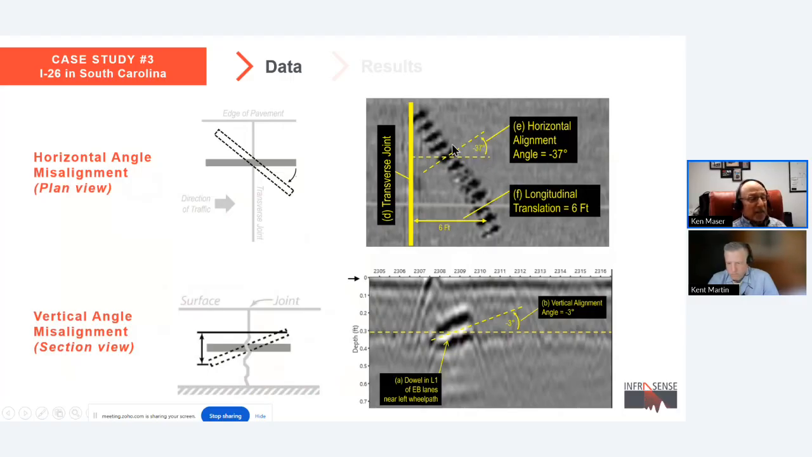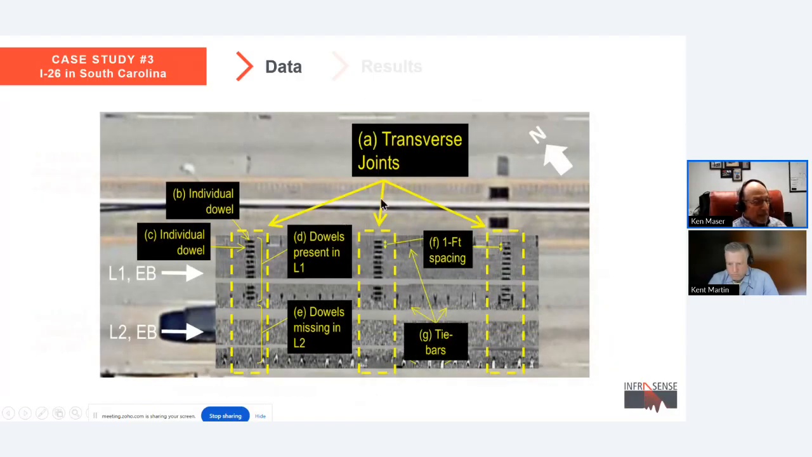We can quantify that. You can see the angle, and this is the angle in the horizontal, but you can look in the cross section and see that there was an angle with the vertical as well. So all these things can be quantified. In addition, we were able to find that certain entire sections of certain lanes had dowels totally missing.